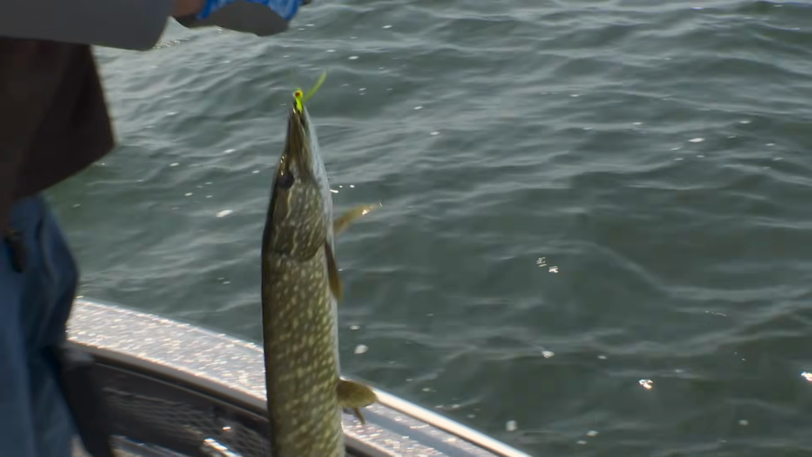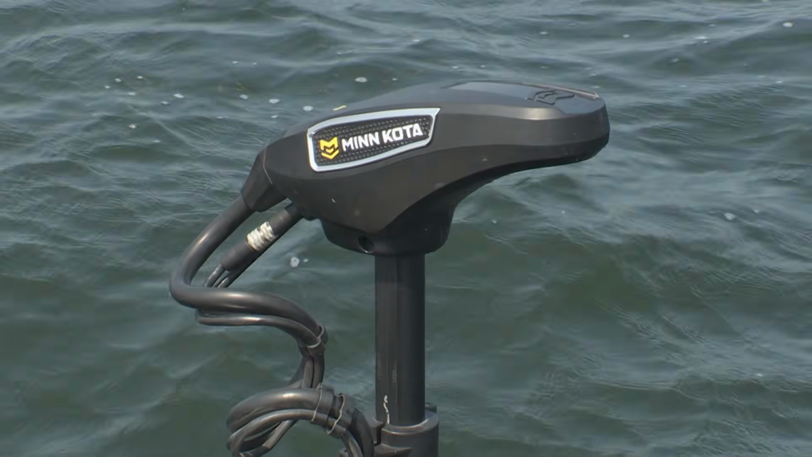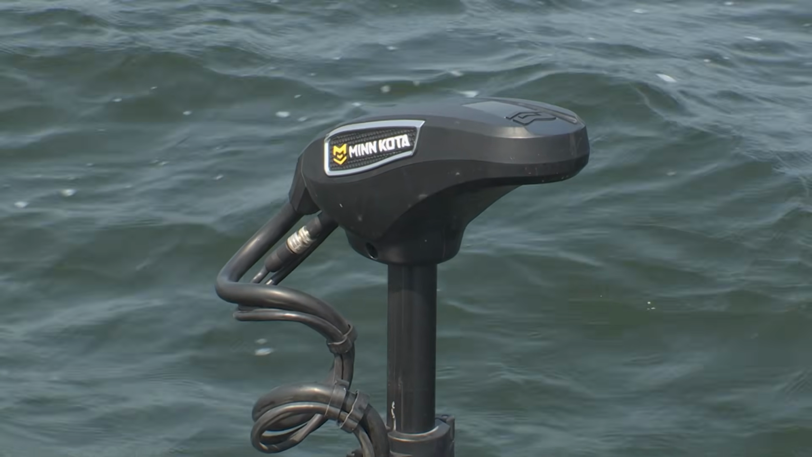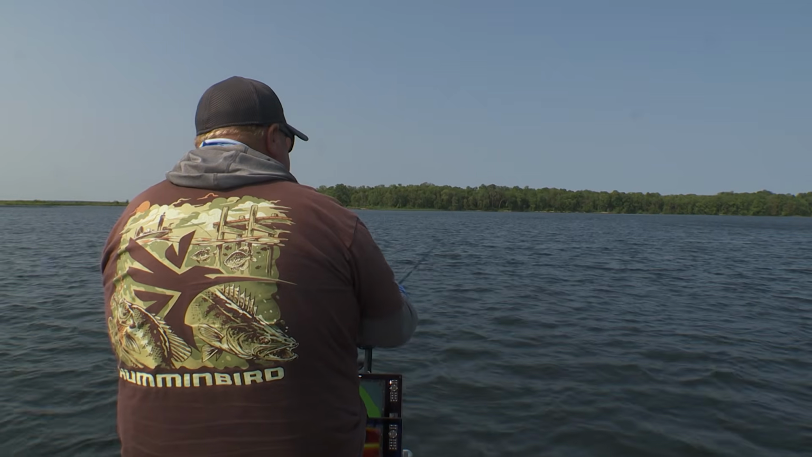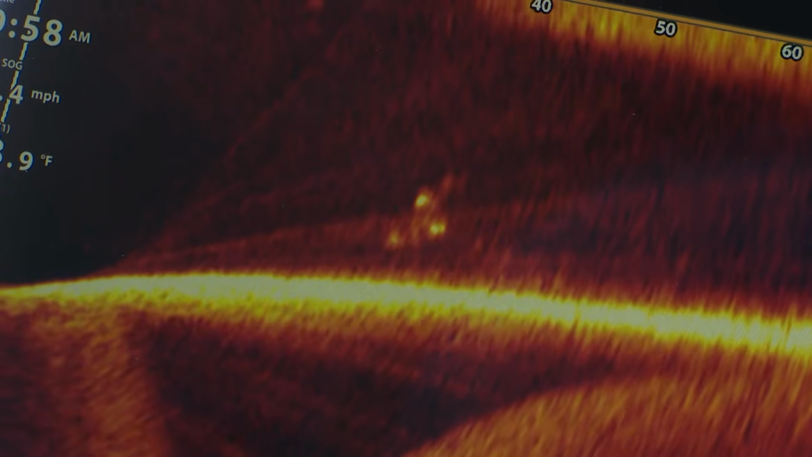Cool thing is, when I find the fish and I pitch into them, I can hit Spot Lock and let the motor hold me there. So I get more time to focus on jigging cadence, seeing where the fish is, and bringing it past them. So I could focus on fishing. Always a few pike mixed in. They're fun, very reliable.